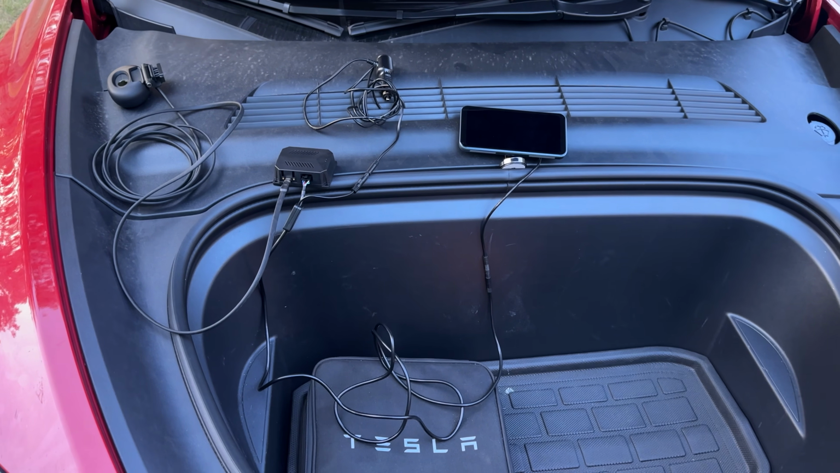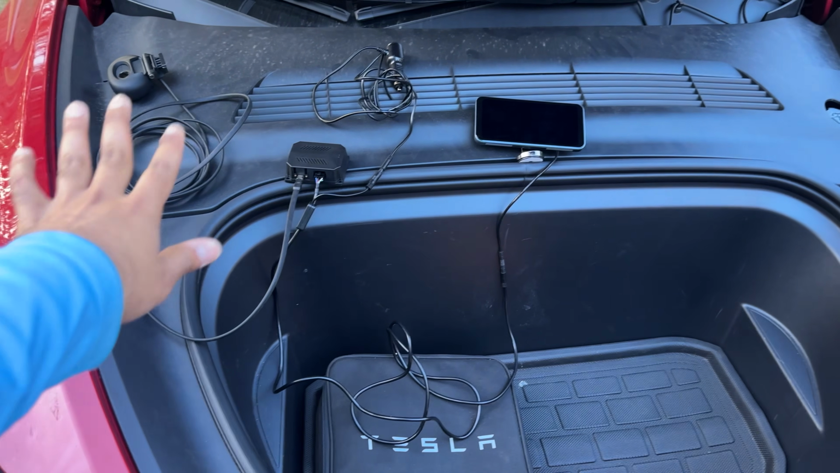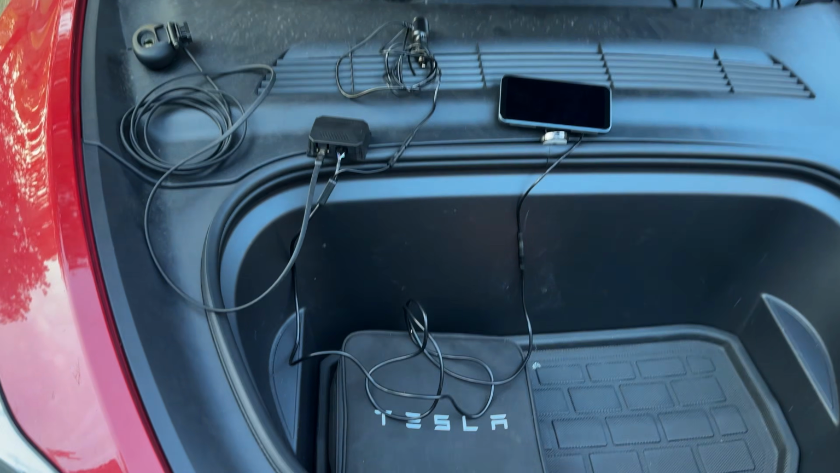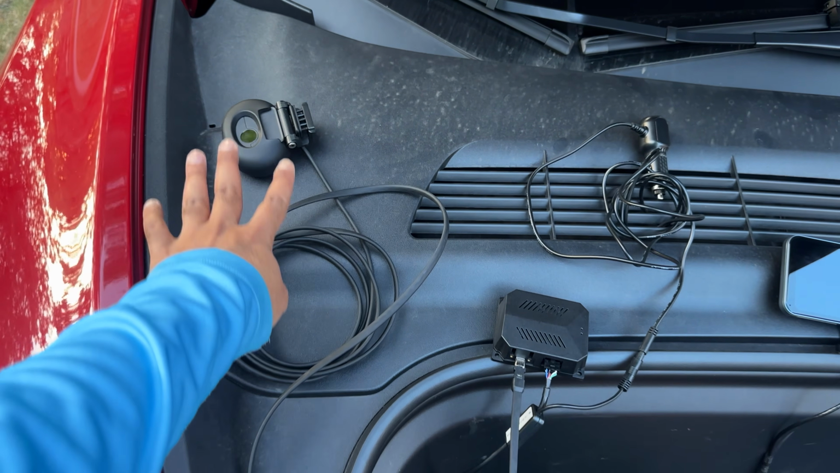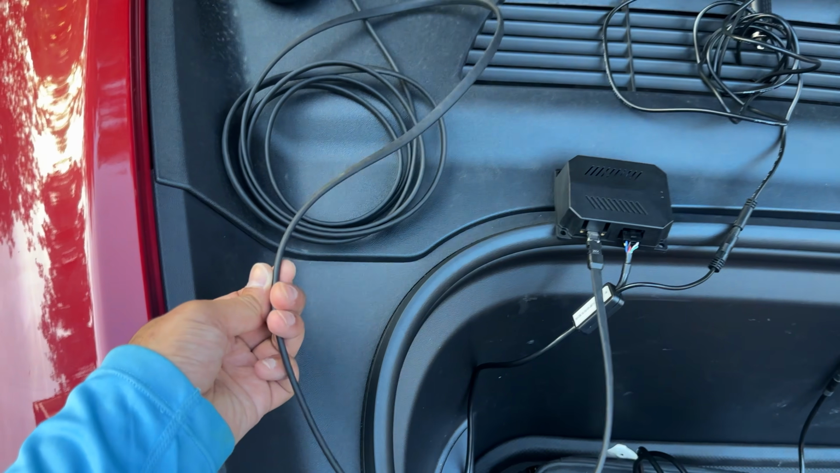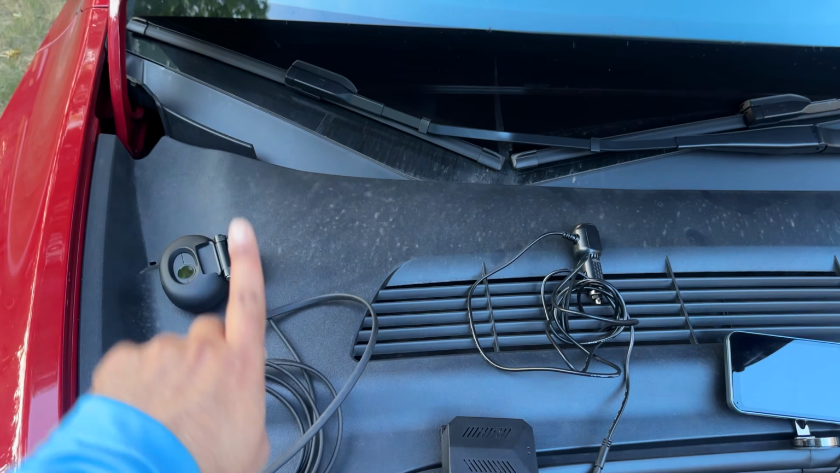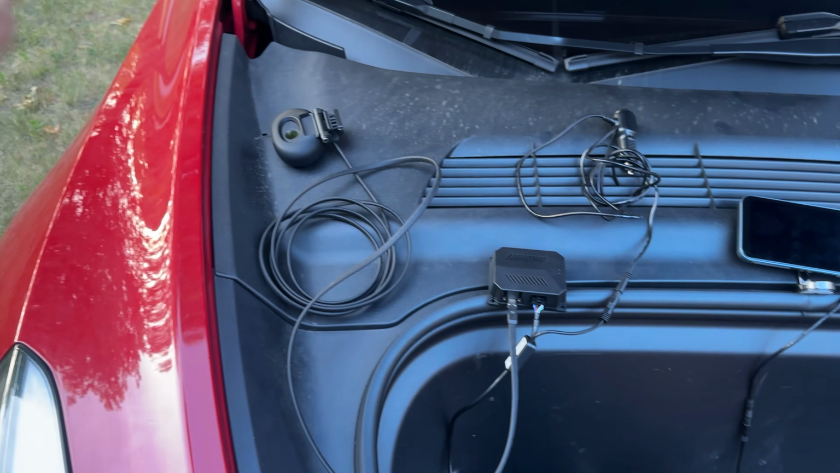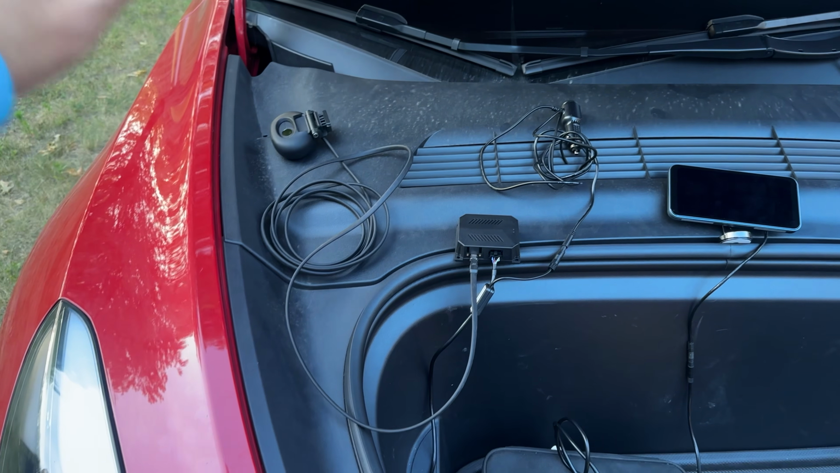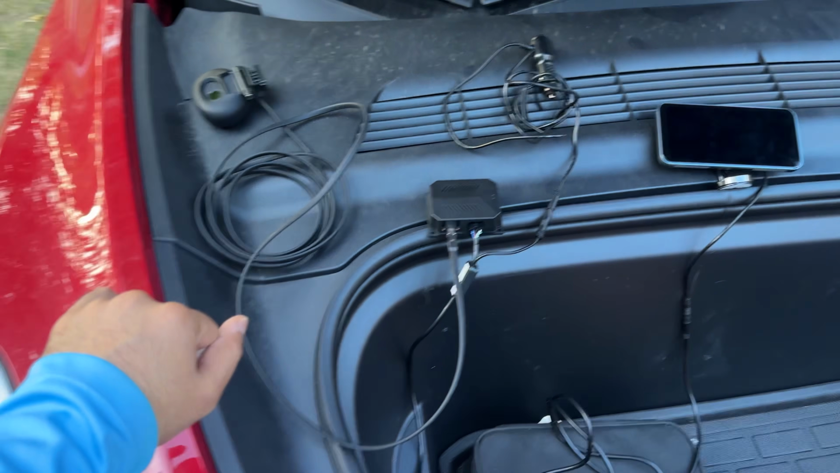Okay, so I have everything hooked up here to show you how simple this is. Of course, I don't have the power yet because we have to go inside the car to get that. But first of all, you've got the camera. It's USB-C, as I say. It is thin, so it is easier to pass through underneath this HVAC panel and make its way inside. You can also leave it outside. If you have another car, you just figure out a way to pass this through the firewall. No problem, we have done that in the past.